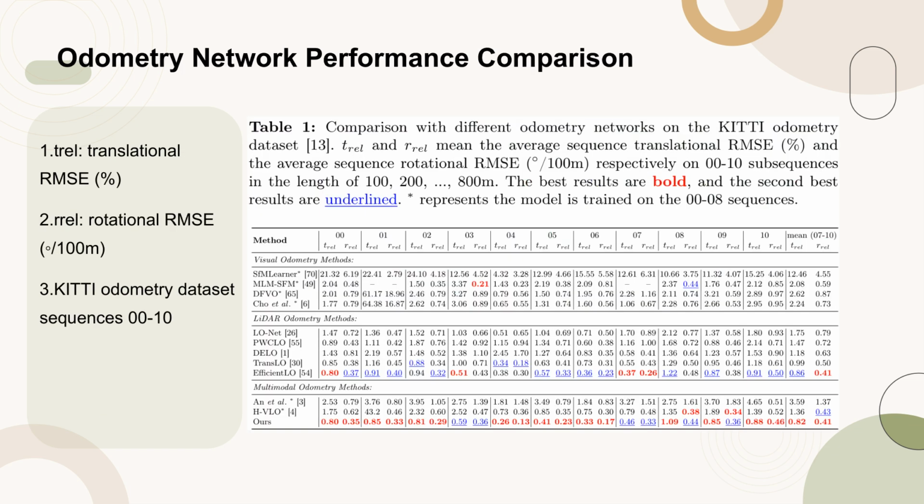Table 1 presents a comprehensive comparison of various odometry networks on the KITTI odometry dataset. The metrics used for evaluation are the average sequence translational RMSE, t_rel, and the average sequence rotational RMSE, r_rel, both measured in specific units over subsequences of varying lengths from 00 to 10.